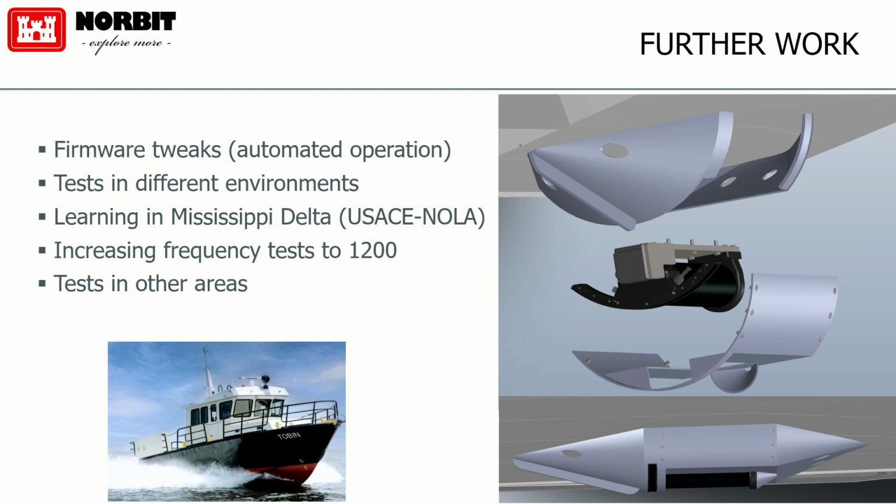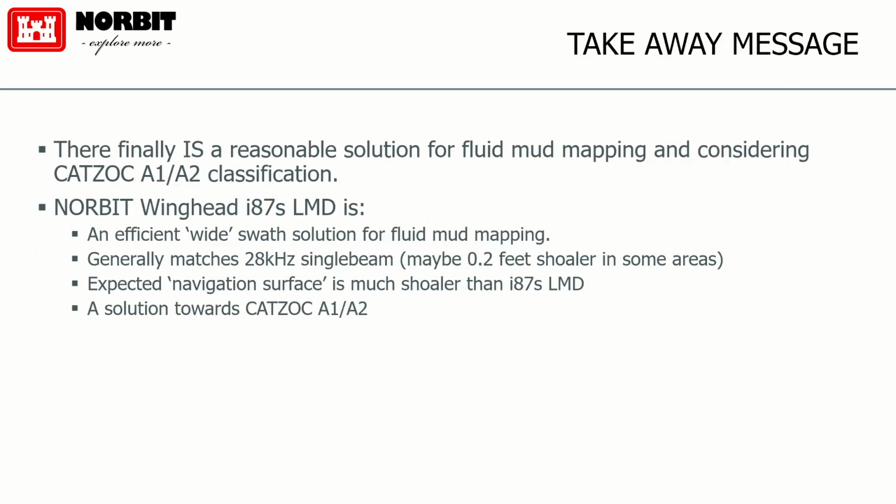So this is getting mounted on there, and that's good. And my last takeaway message is this. There is finally a reasonable solution for fluid mud mapping. And there is the ability now to start considering category zone of confidence A1 even. Remember 60 centimeters, I think is what it was, wasn't it? I'm looking at you guys over there. 1 meter cube detection as well. So that's the other thing, drop a 1 meter cube in liquid mud and map that. And validate that.